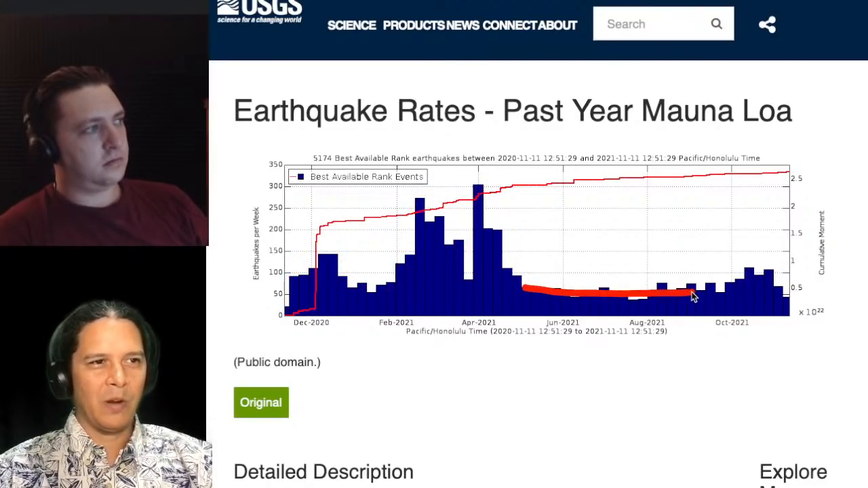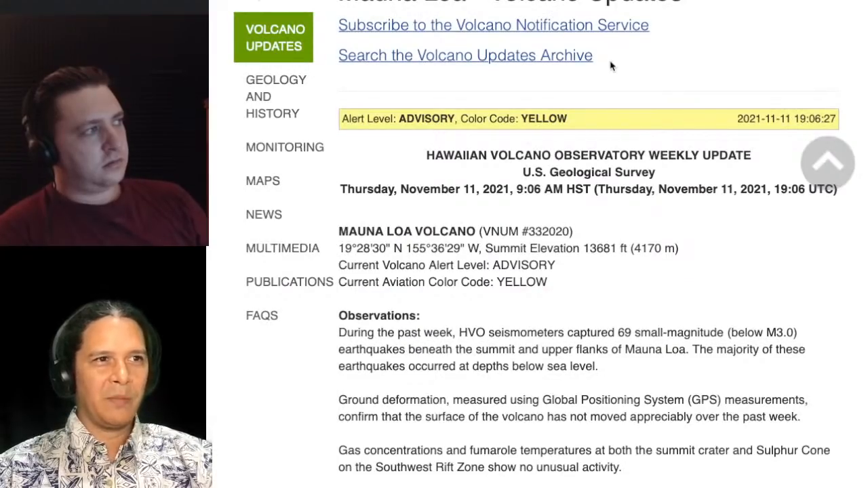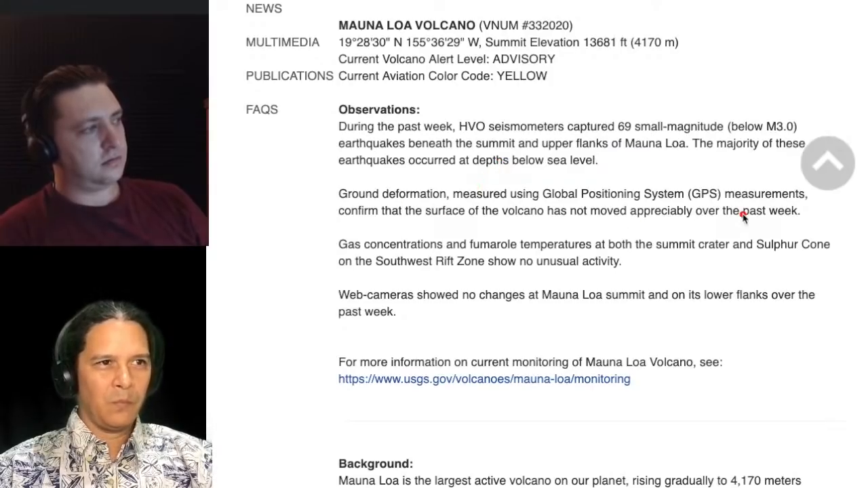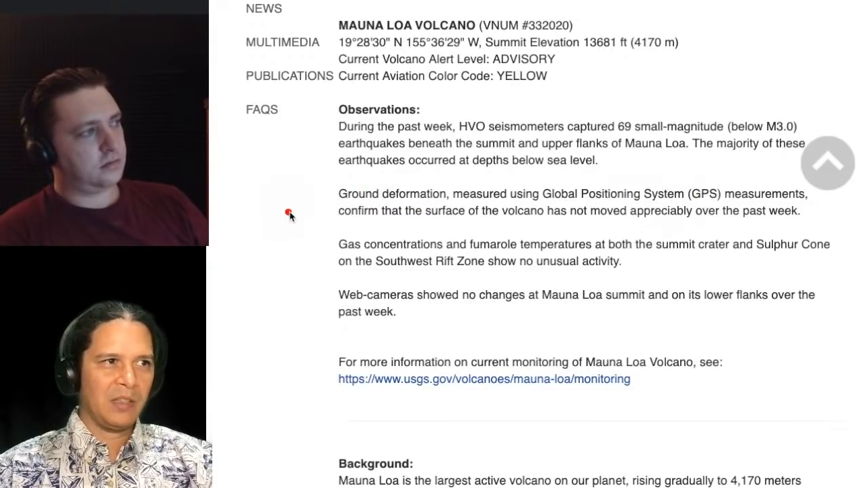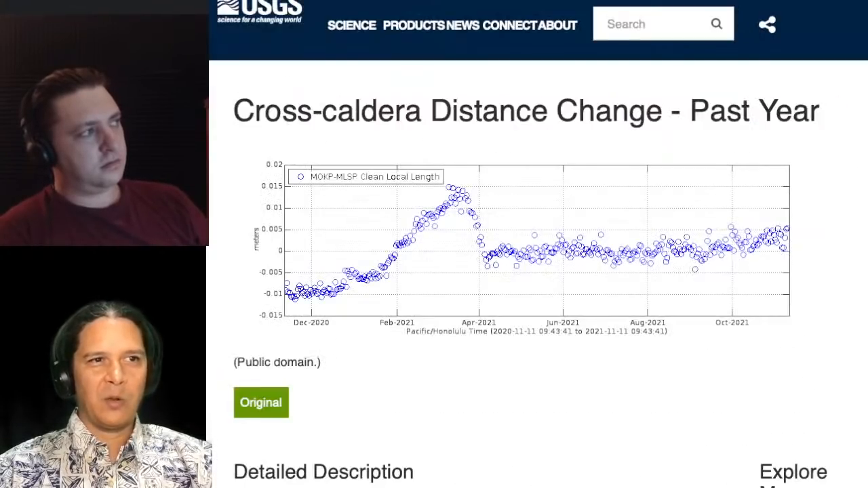You can see it was a little bit lower, came up a little bit, but really it's nothing compared to before, right? We'll look at more context of it shortly, but the Mauna Loa update today only states 69 small magnitude earthquakes below magnitude 3, majority below sea level, no appreciable movement anywhere else in GPS, gas, temperatures, or webcam. So there's not a whole lot of change.